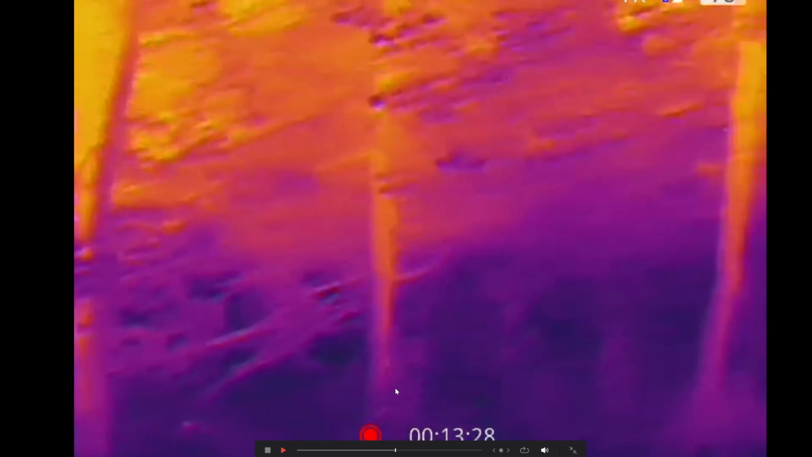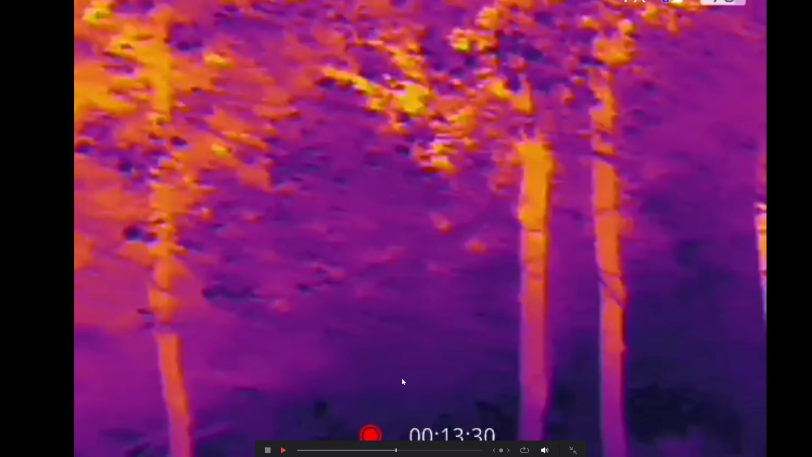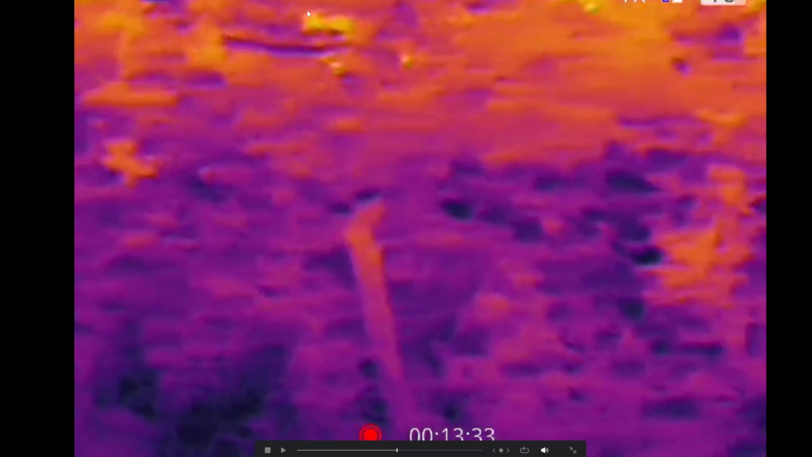Because it literally moves. You can see it moving through the trees. That's the thing, is that a mountain lion? Is that a mountain lion's tail? I really hope so. Well, I kind of hope it's a Bigfoot, but it's also going to scare the crap out of me if that's actually a real Bigfoot or something like that. Because it just moves. It moves up into the trees.